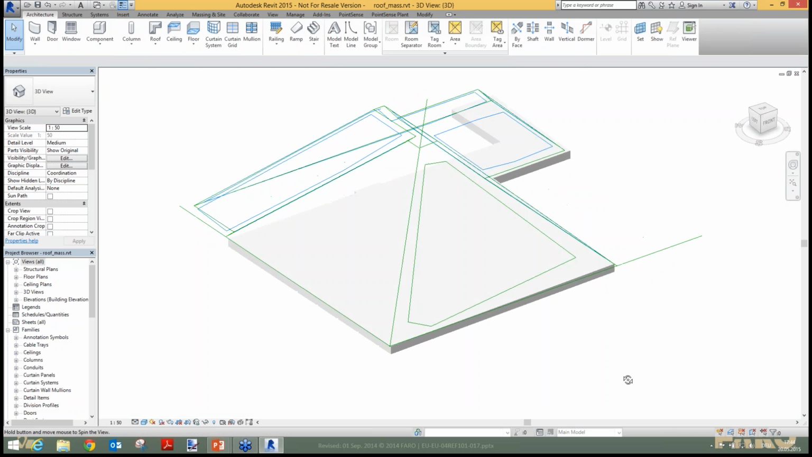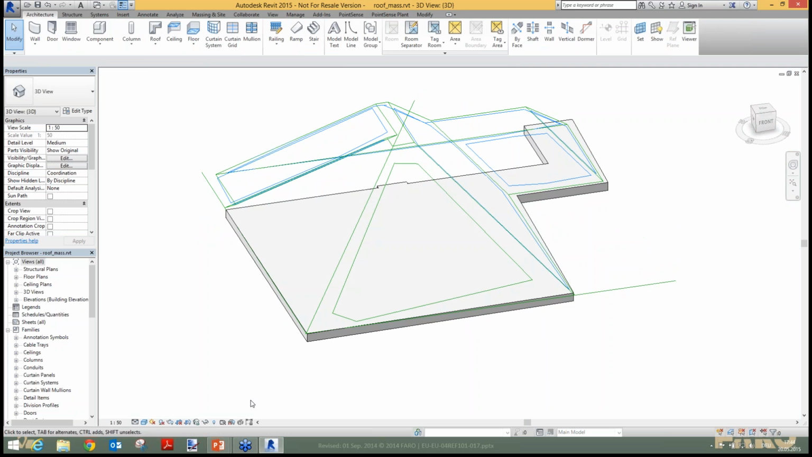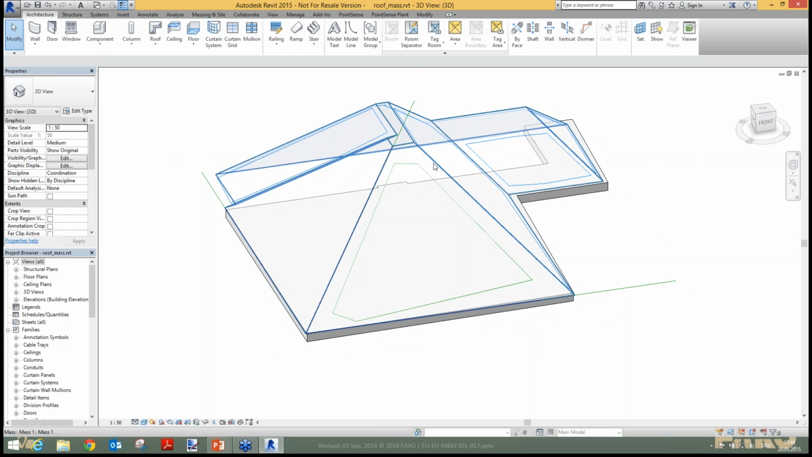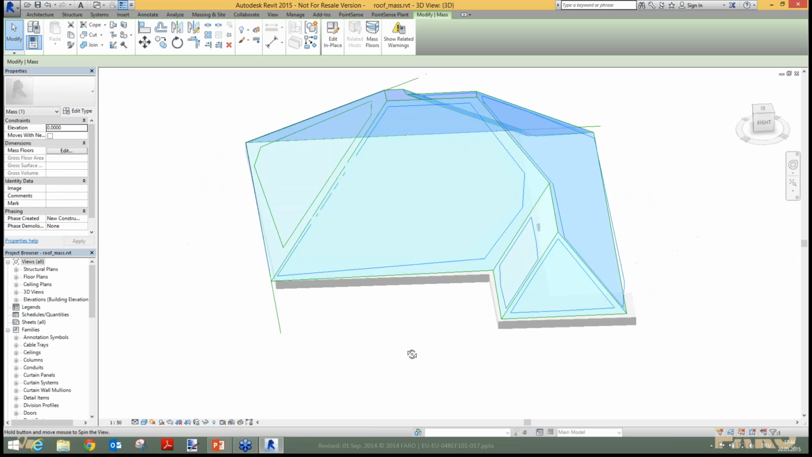What I can do now with these model lines here is create, for example, a mass model using these connecting points here. And you can see it here. I already prepared a mass model. I will unhide the element. So now you can see here, this is the mass model created from all these model lines.